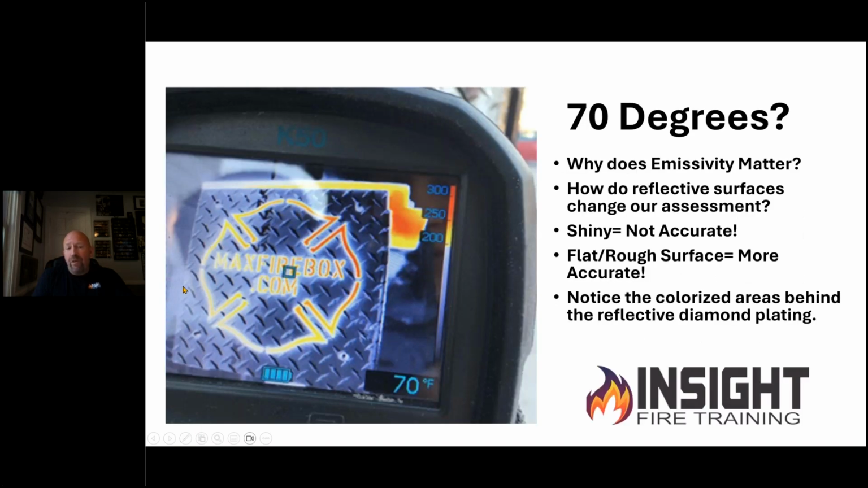Because this is a perfect example through a FLIR camera, an old K50 actually, looking at the side of a Max firebox, which is diamond plating, but it has a cutaway through the steel behind it. In their search and rescue mode feature, just like survey mode in the Seek camera, you start to see colorization early at 200 degrees. But notice this, the actual diamond plating is measuring 70 degrees Fahrenheit. That is the reflected apparent temperature of the environment you are in.